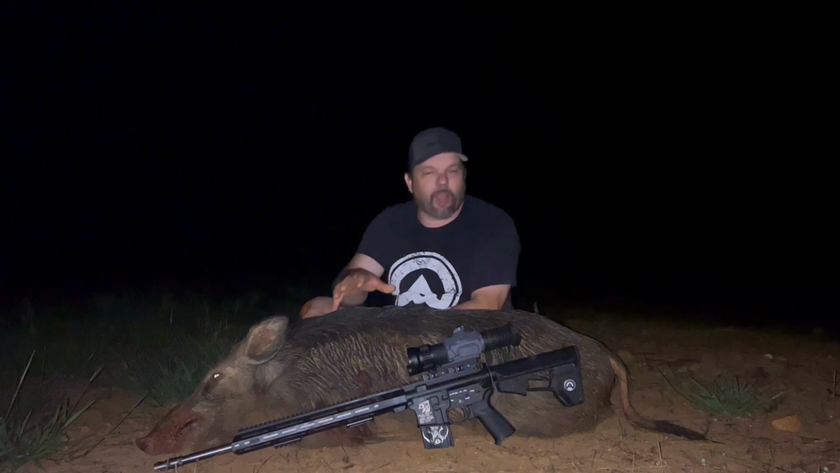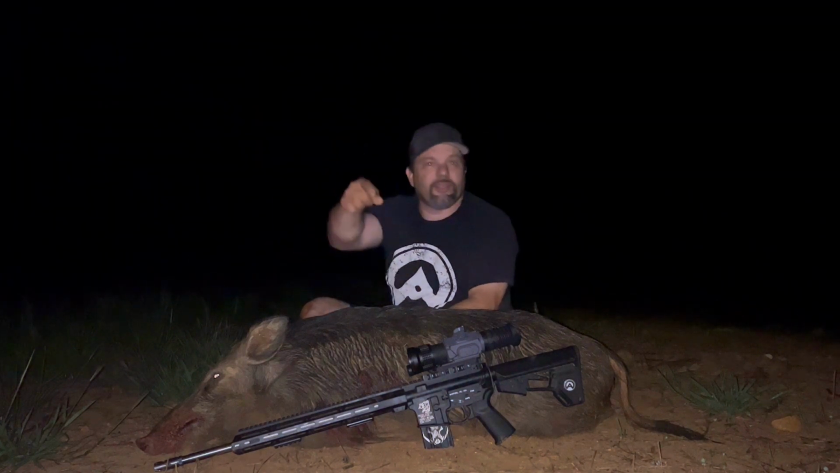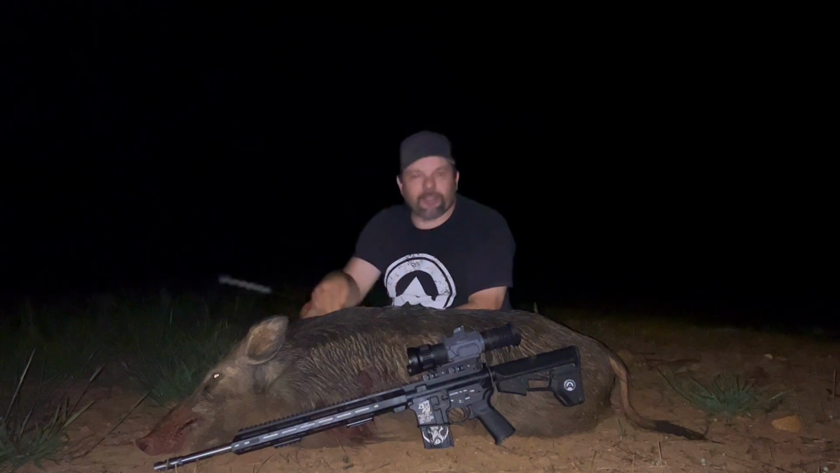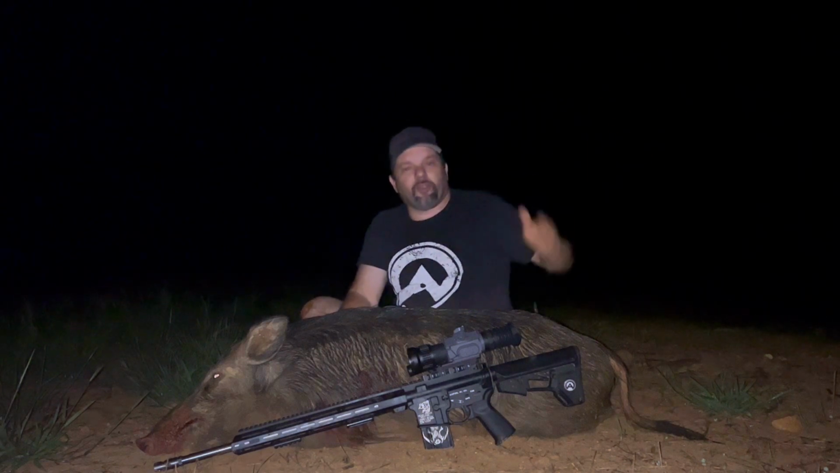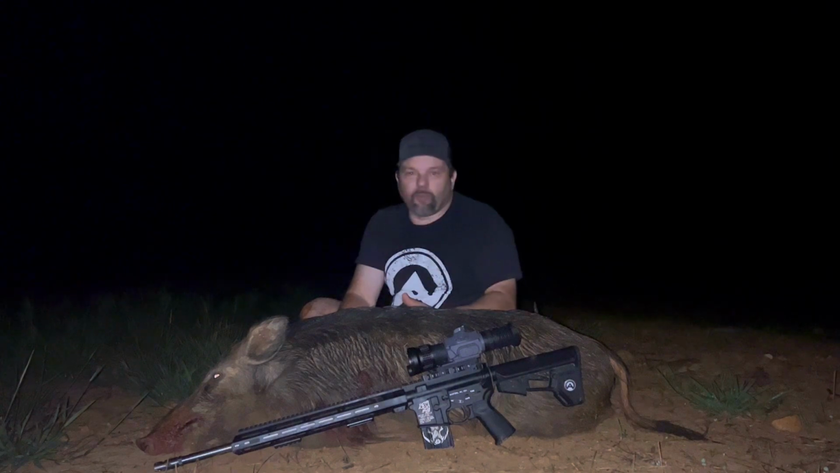Feeders are key on this property, run and gun. These food plots in these pines with these 12 or 15 feeders in here, I got to get to them fast, especially with this group. That large group I've been after, they come in, they wipe it out quick, they move to the next one. It's very hard to predict what is the next feeder they're going to. So I had to run quick on this one.